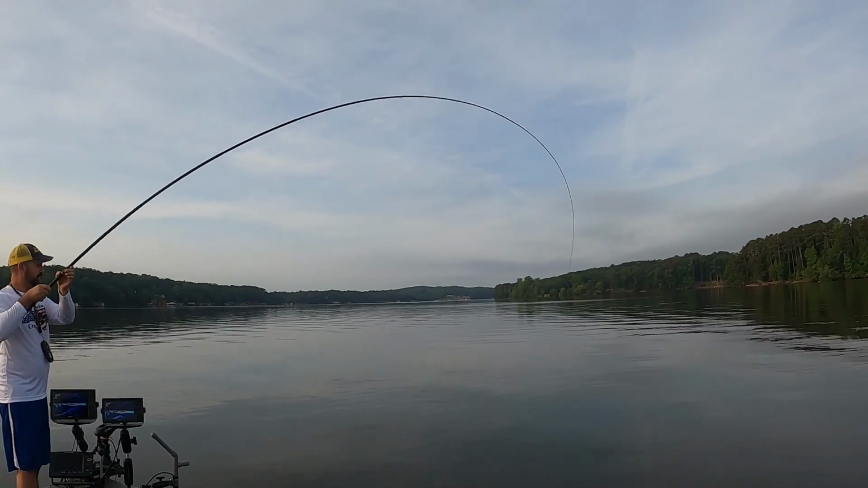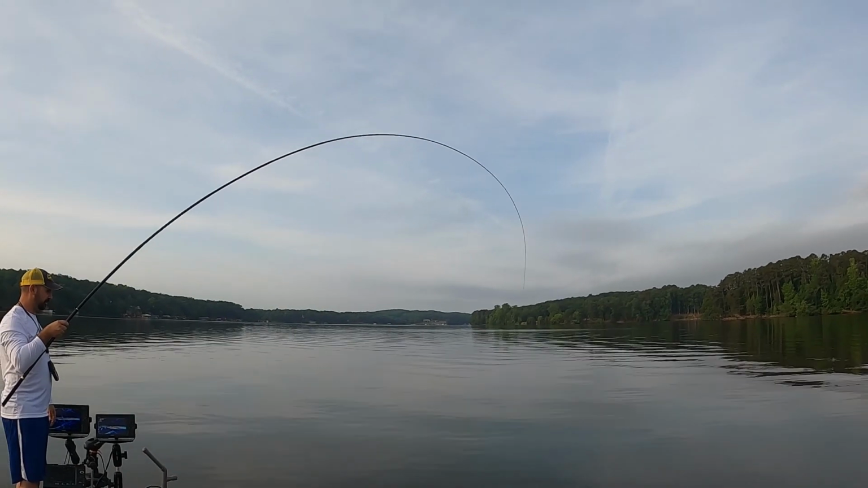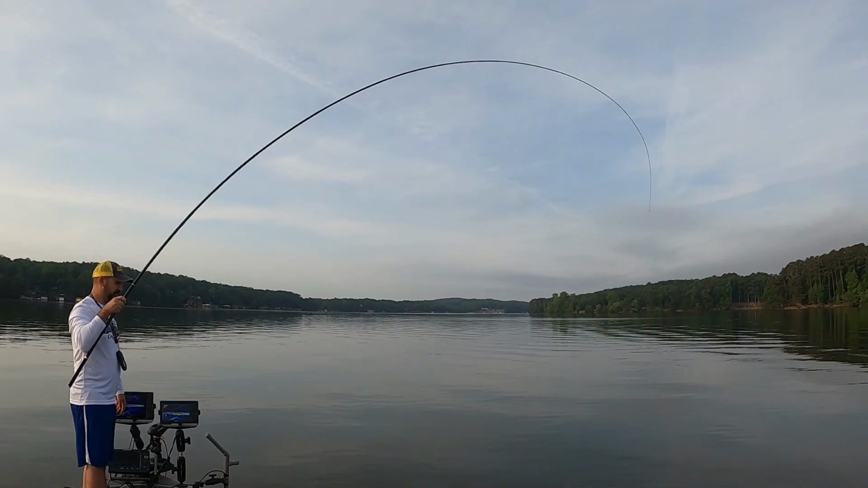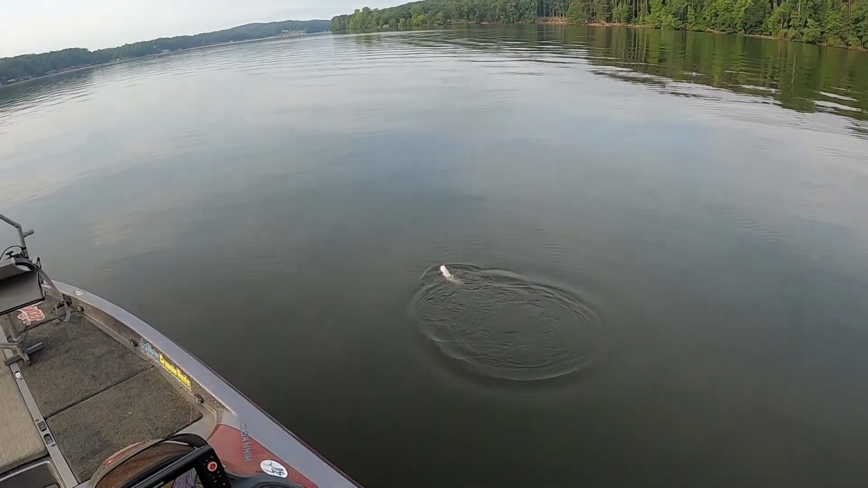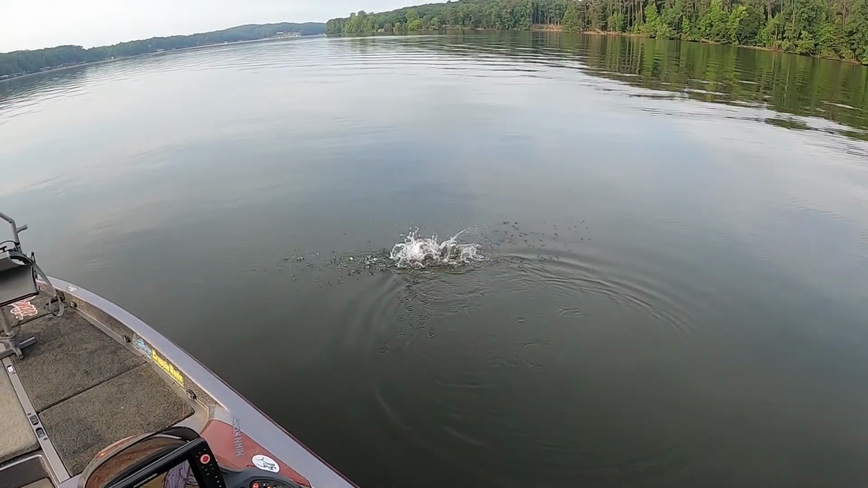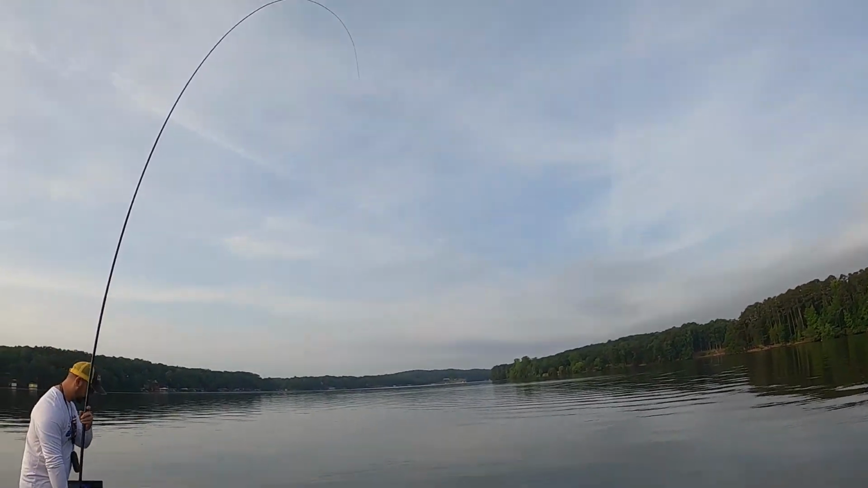So. All right. We're going to put a little tug on here. Seen a catfish swimming around, and he likes jigs too. Let's see what we got there. Old kitty cat. Holding up so far.